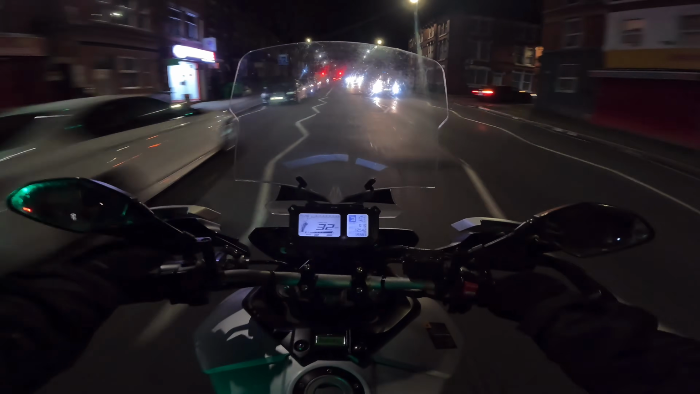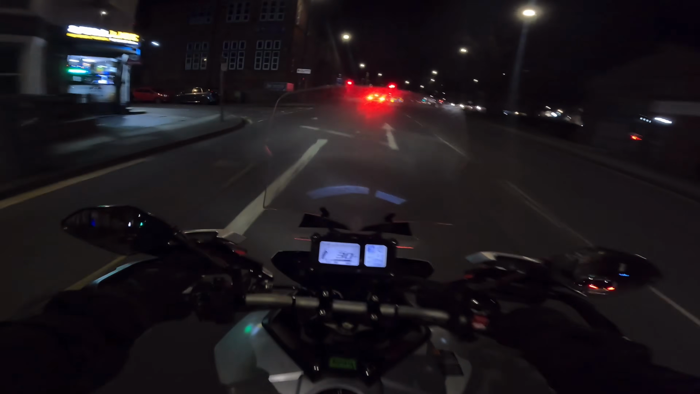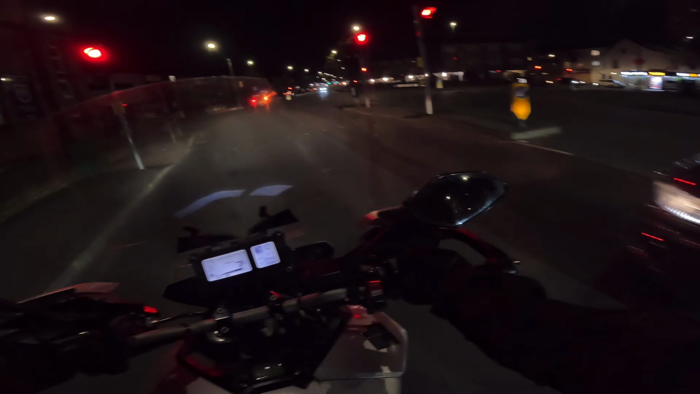I've not seen anyone with a big bike, just mainly them mopeds and that. Mad still. So yeah, we're just gonna go that way. We're gonna probably do one more lap through the town, and then from there we'll probably head out to a different spot. Just cruising, boys, just cruising today.